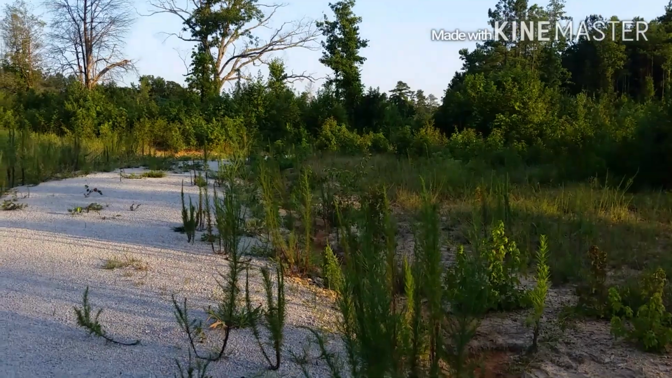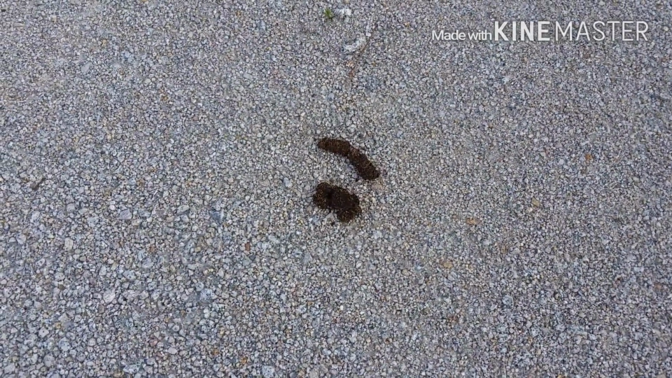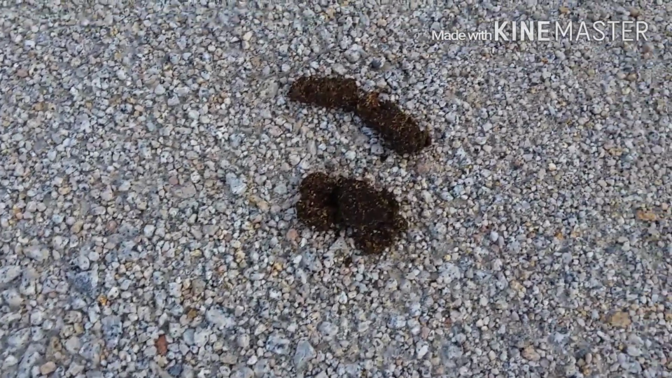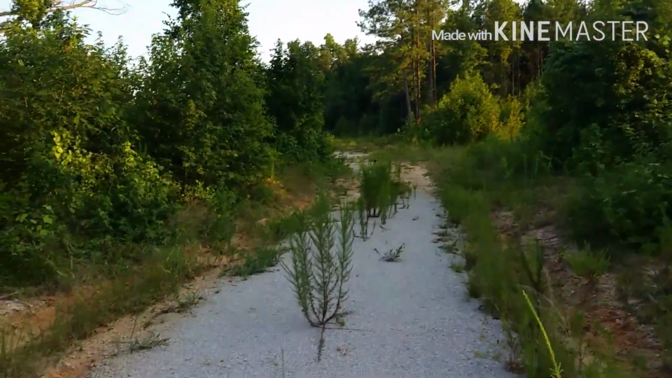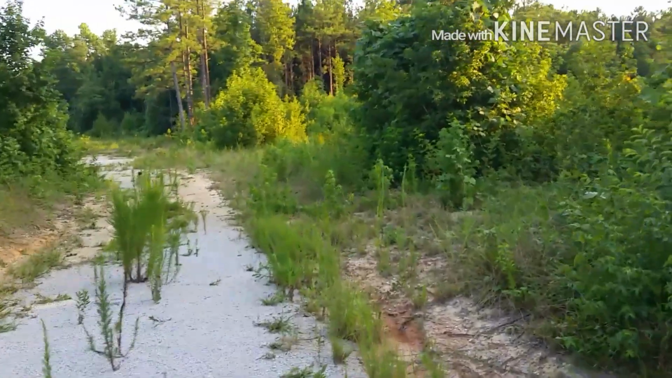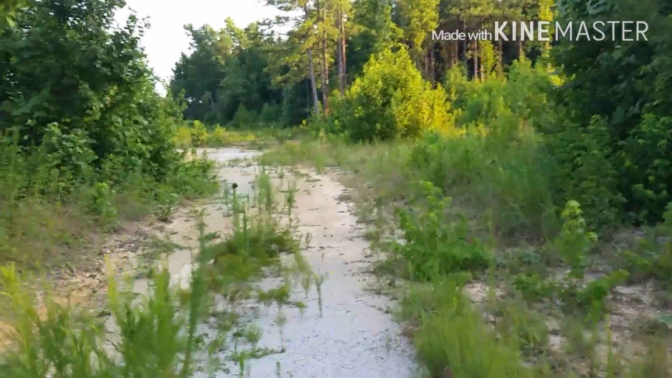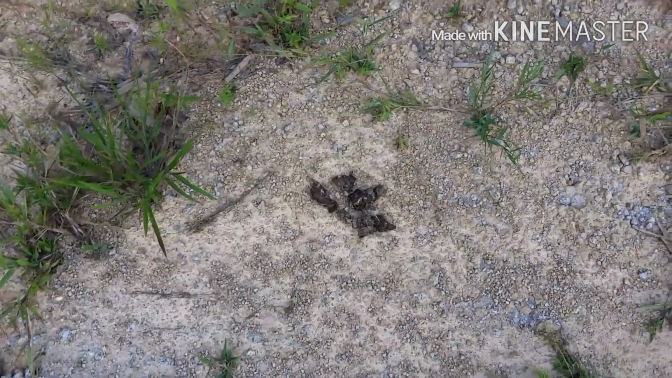So, got lots of coyotes and foxes on this property here. You see all the seeds in that. About every time I check trail cameras, we have coyote and bobcat. Foxes, have all of them on it. Pretty diverse out here. Even got a few hogs before. There's some more coyote scat.